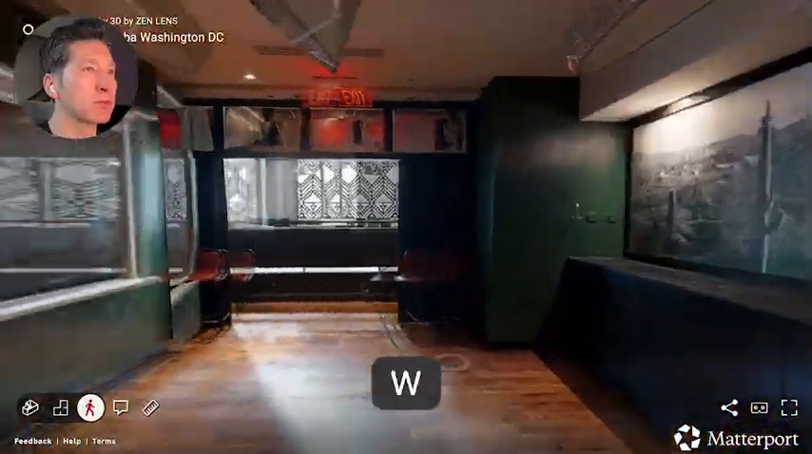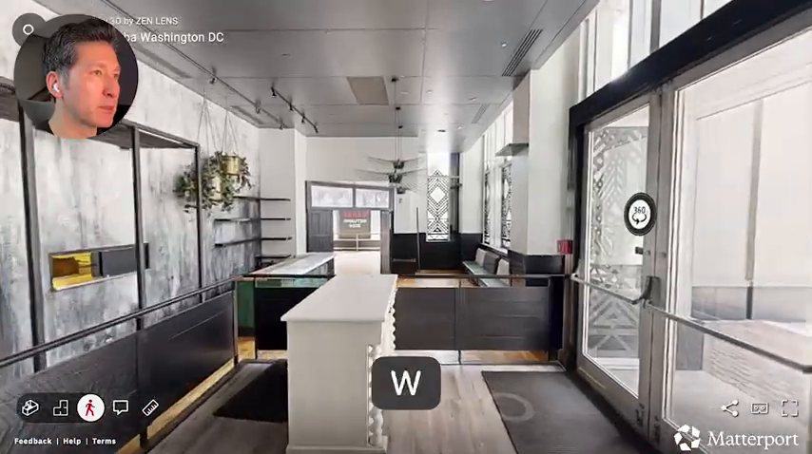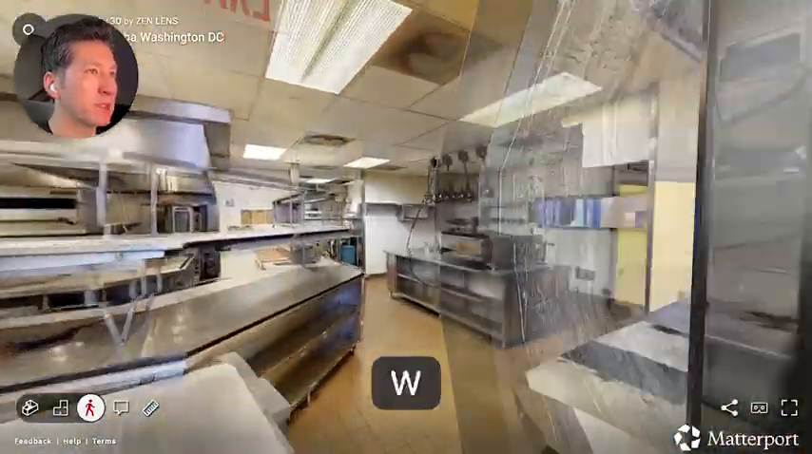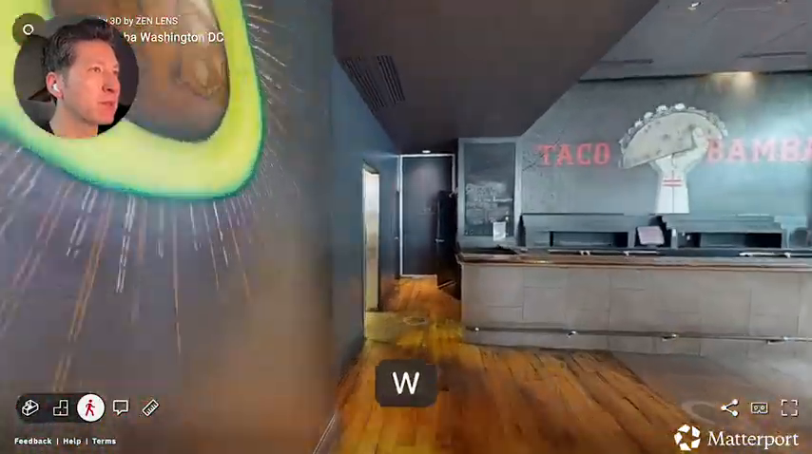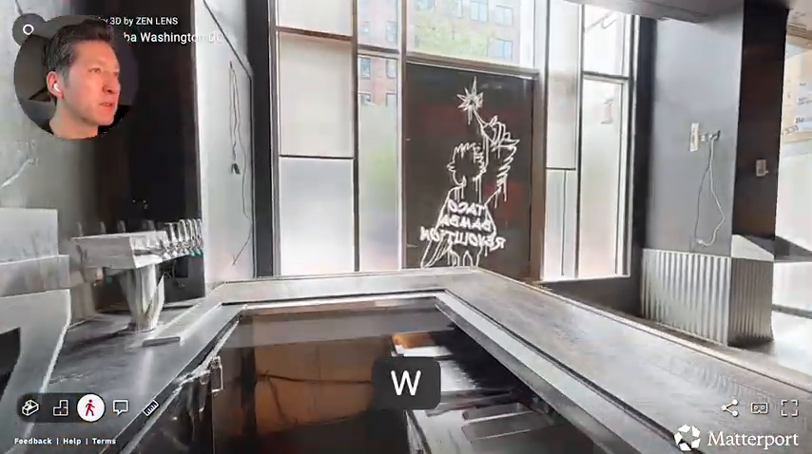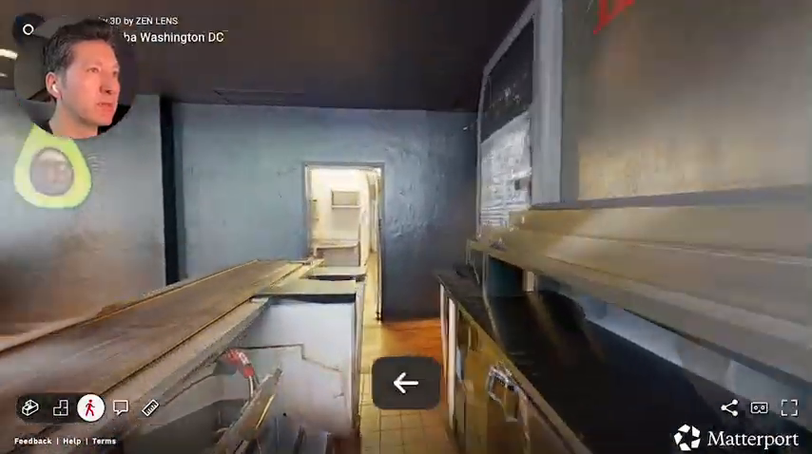It's a very straightforward private room. We'll fly through here. This is the dining area. Let's fly over to the kitchen. There you've got your food delivery window. Fly through that. Here's your bar. I think I went behind it, so you can see all the detailed taps on the table.